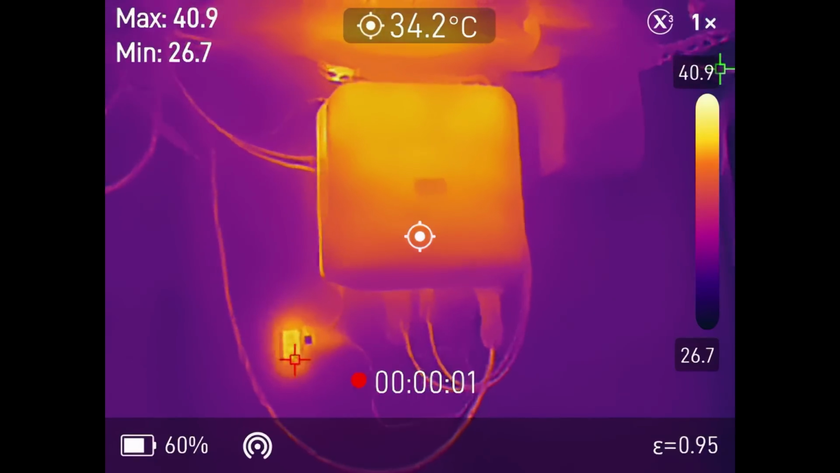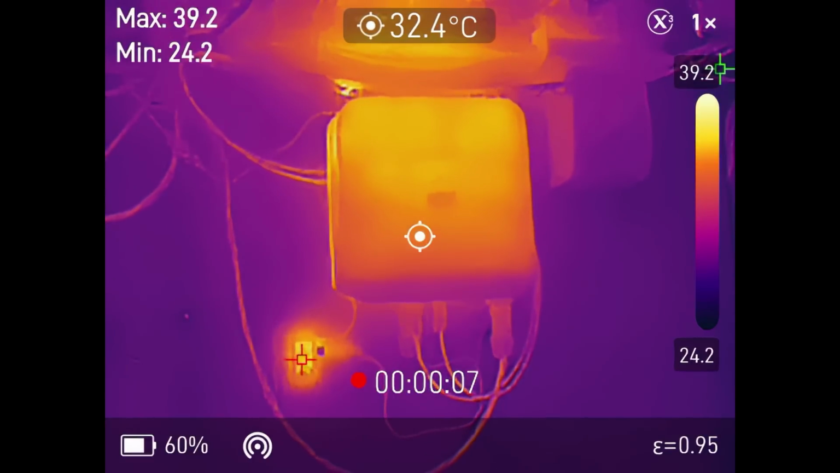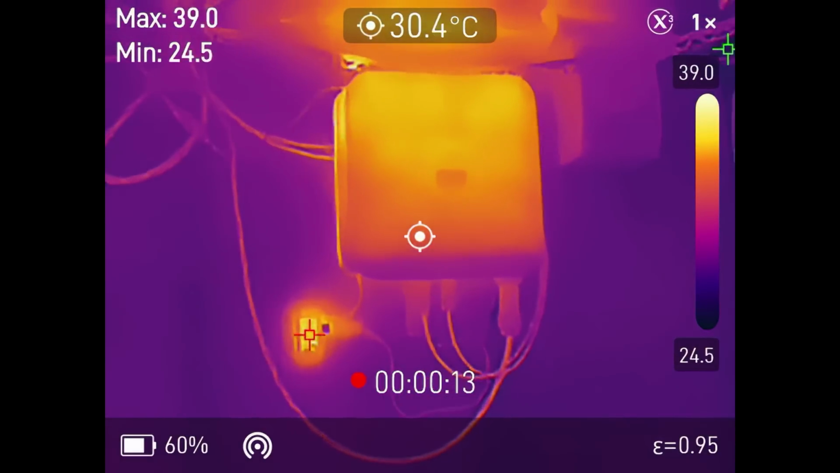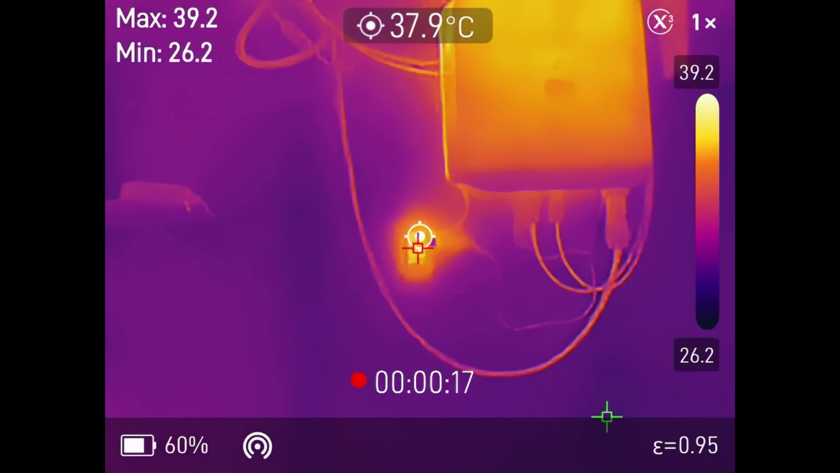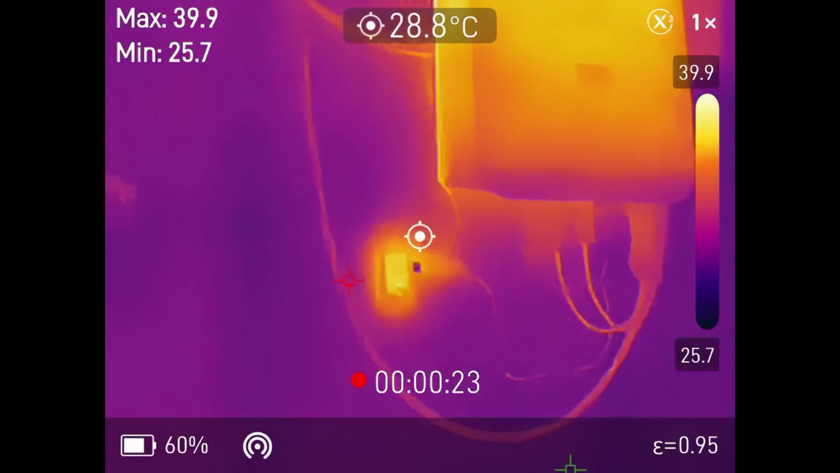So here we're taking a look at my PV inverter in the workshop. We have a Raspberry Pi at the bottom, which is actually doing all of my data logging. And then we have the inverter at the top. Now, this is really just to demonstrate how the camera looks. This is in normal zoom mode. There is a digital zoom available on this unit as well, which I'll show you in a minute.